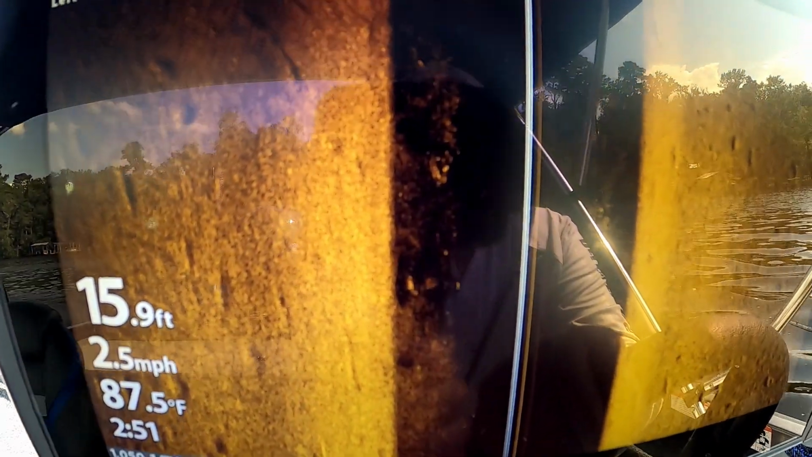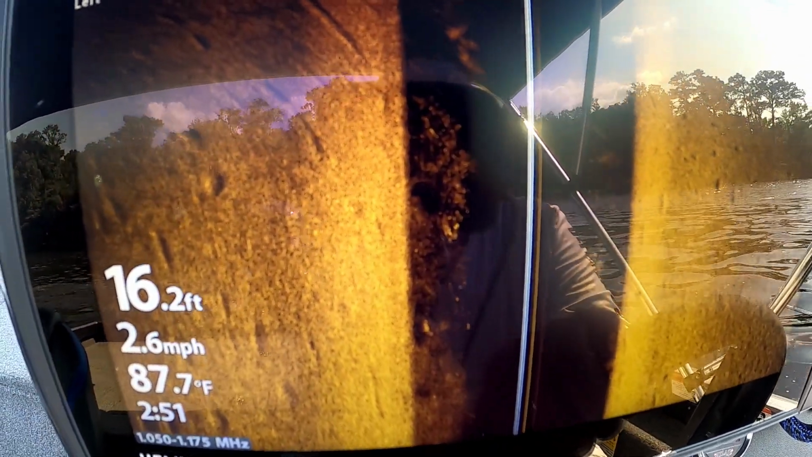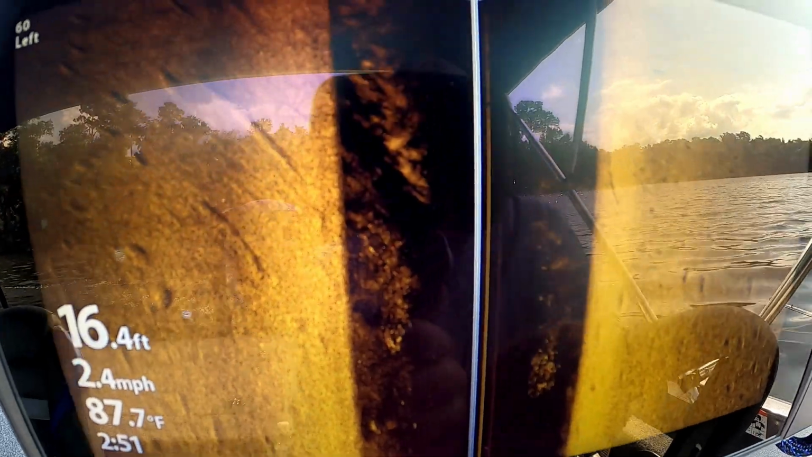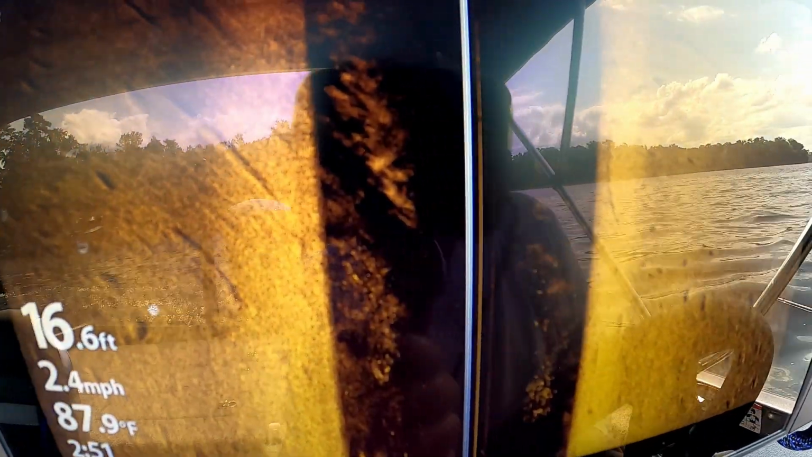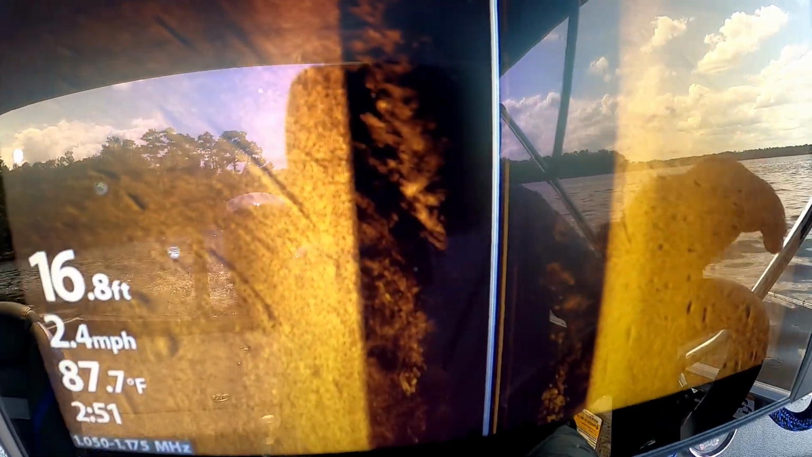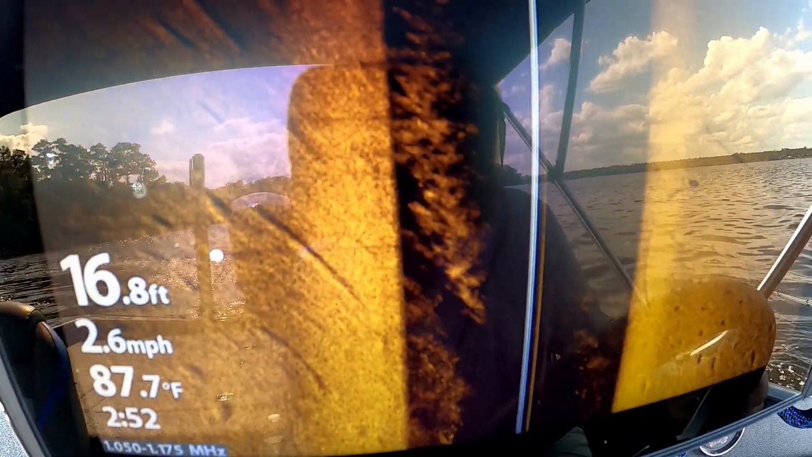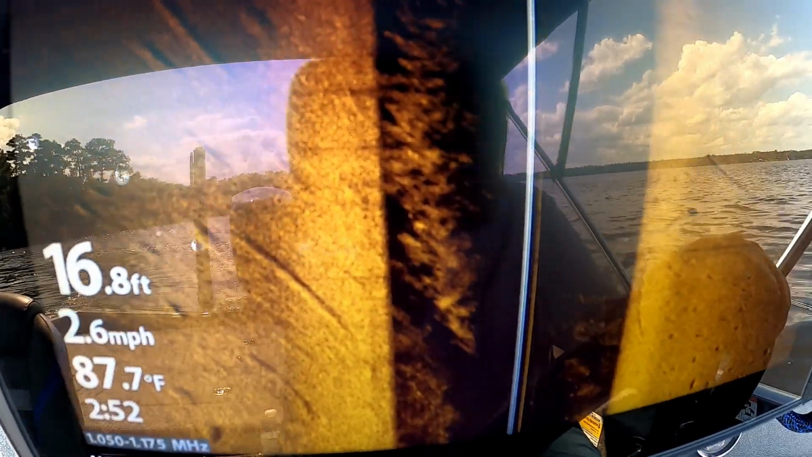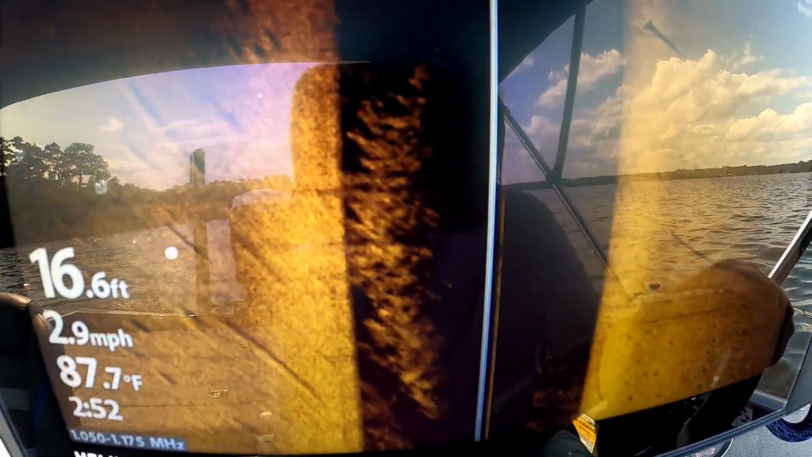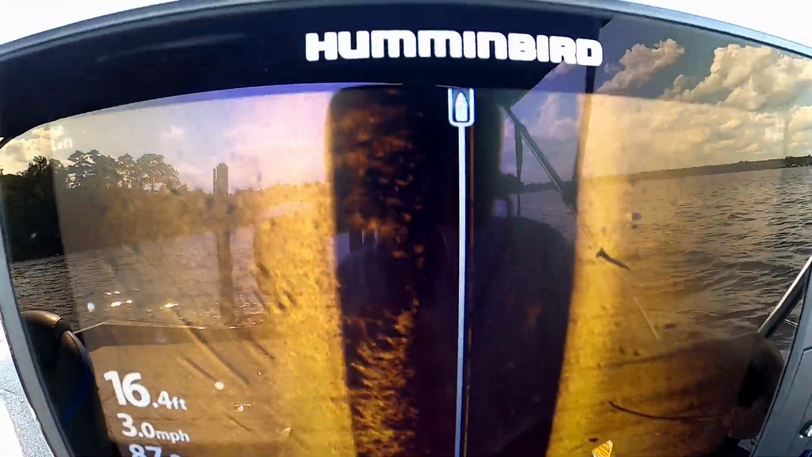And that's the third time today that's happened. I didn't have my camera on the last couple times, but quite often I find these fish just with my down imaging sonar and not my side scan, especially when I'm down here in deeper water. So, you know, these fish were in that 15, 16 foot range, and a lot of times I end up finding those with my down scan instead of my side scan.